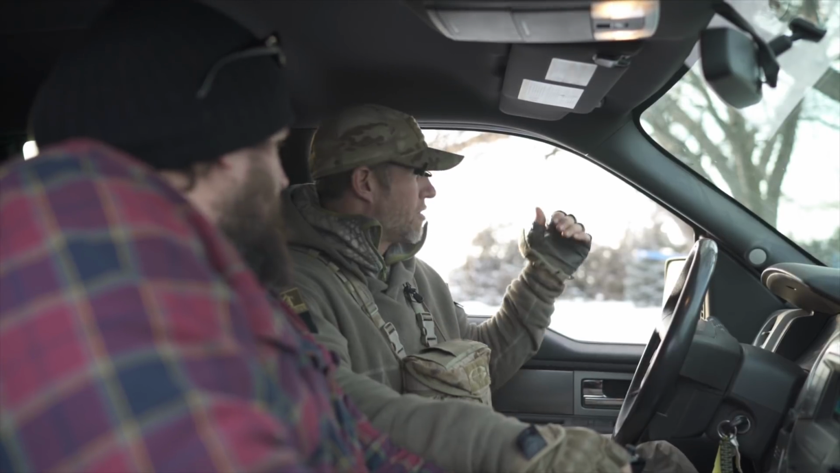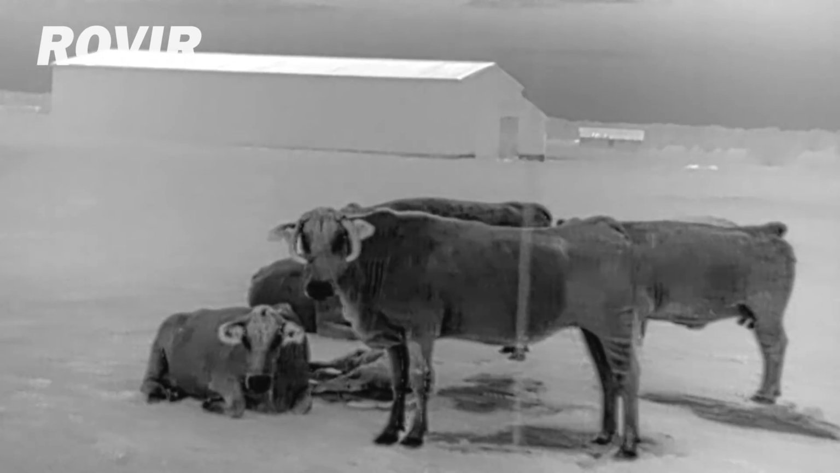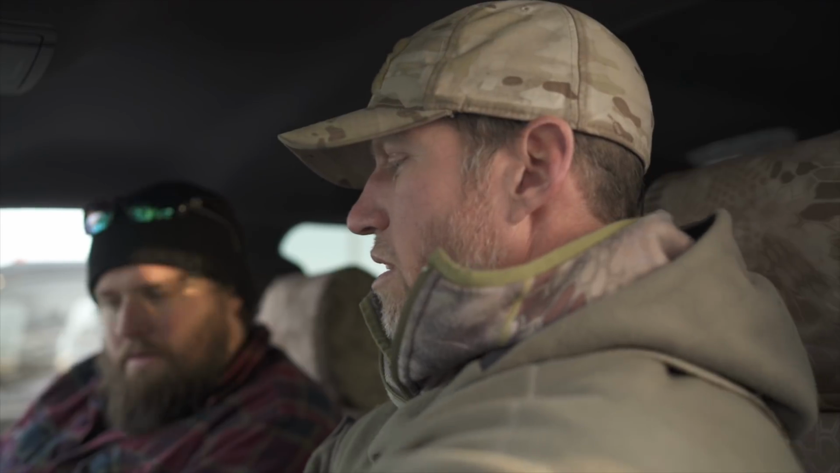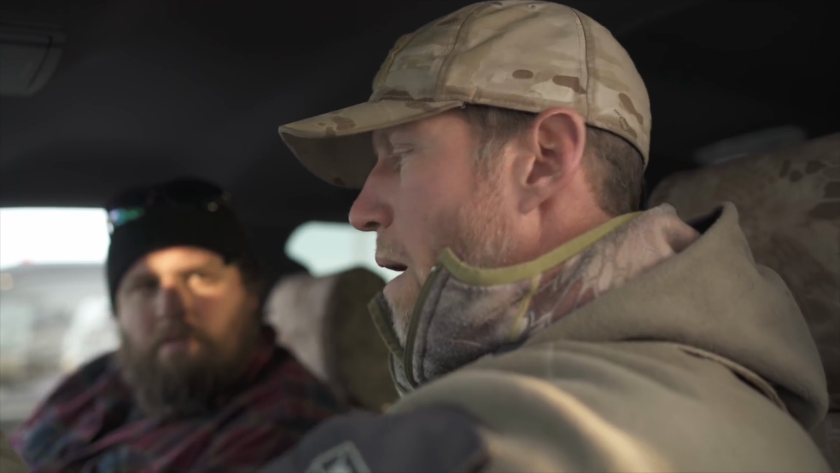Absolutely. Not having to roll the window down to spotlight, just being able to drive in pitch black and see what's out there. I mean, with the spotlight, everybody is so in tune with spotlighting at night for their cows. That's just what they do. You're only focused on one area. With this one, look at the field of view you got. You can see multiple cows on the screen, whereas with your spotlight, you're basically focusing on one spot.